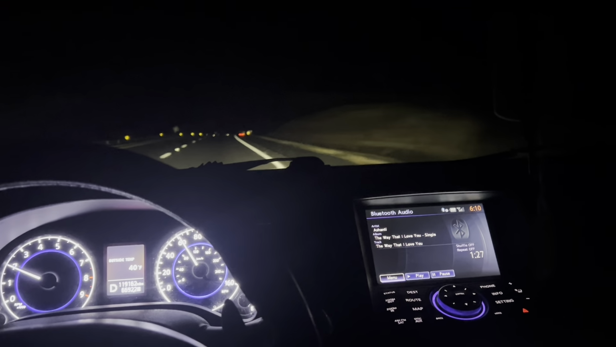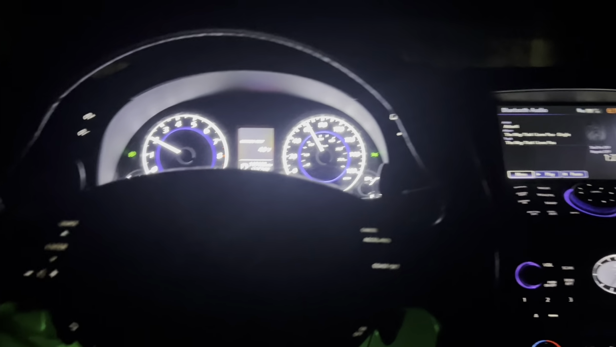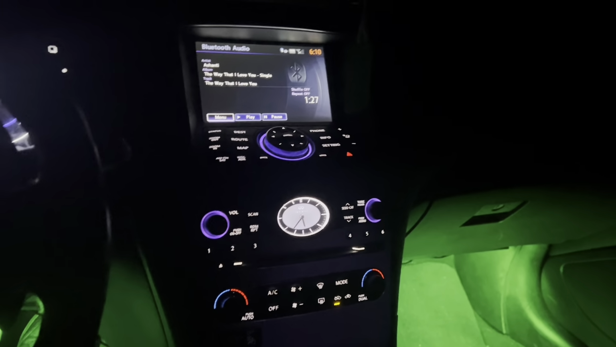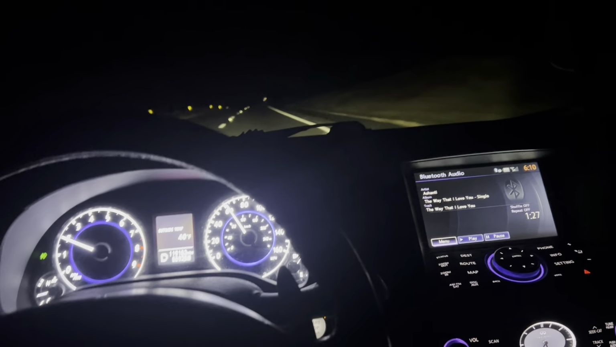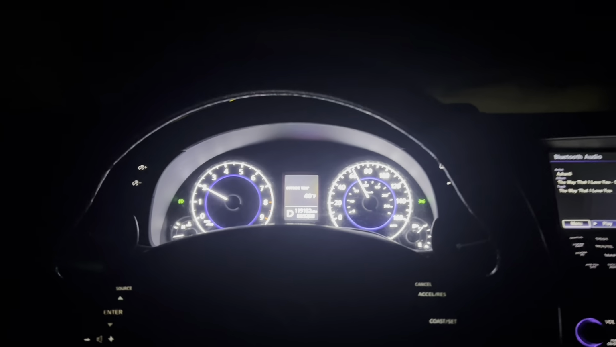This is just going to be a nighttime view of the cockpit of a 2015 Infiniti Q60. Yes, the G37s pretty much look like this. I have lights in here, but this is nighttime footage of me on the interstate, basically driving.